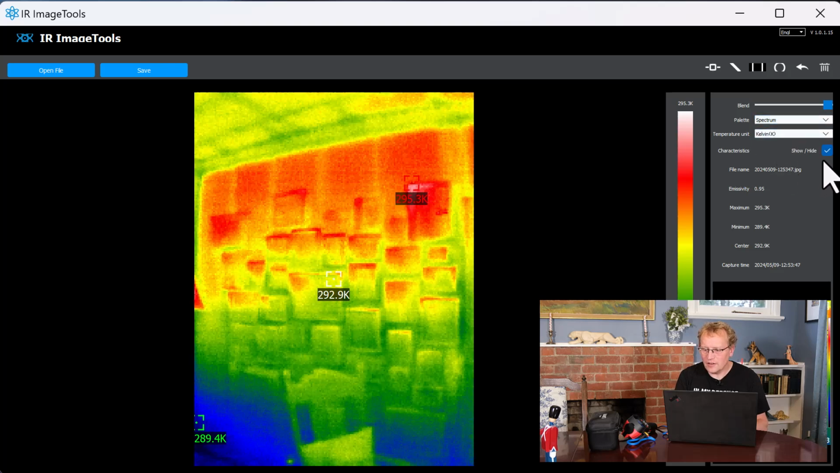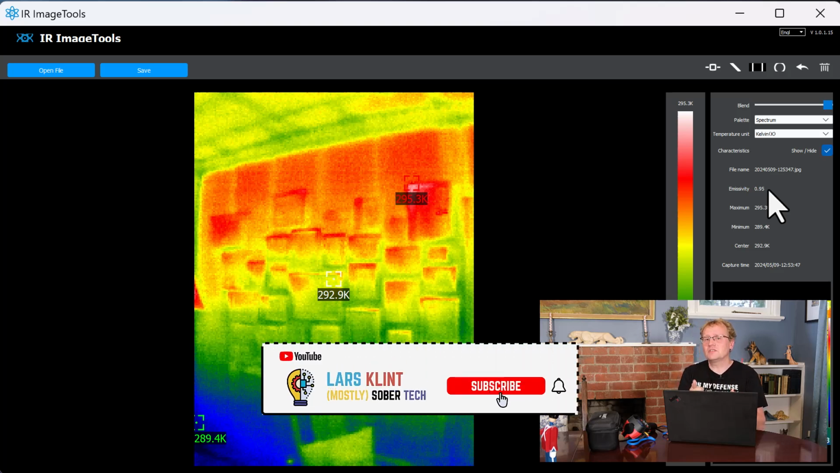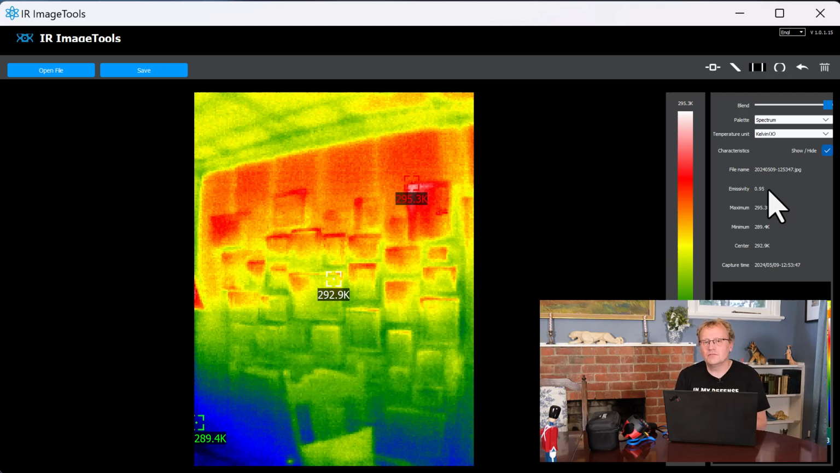And then we can show and hide. It says characteristics. It is just the labels that it put on when you took the photo. So like those. So you can actually hide everything if you don't need those either. And then we have the file name, the emissivity, it's a hard word, that we used for this particular photo. So again, we've set the emissivity based on material. The manual actually comes with a whole range of values that you should use and set the device to, depending on which material it is that you're measuring. So yeah, it's a tricky one to get right in my head. We have maximum, minimum, center, and of course the capture time.